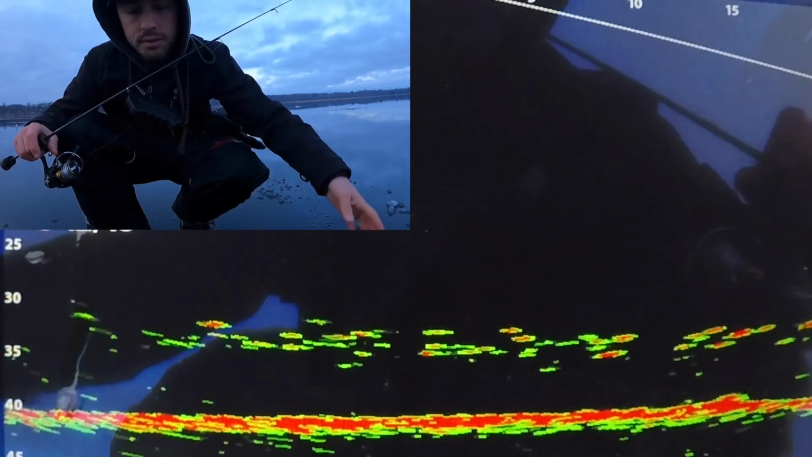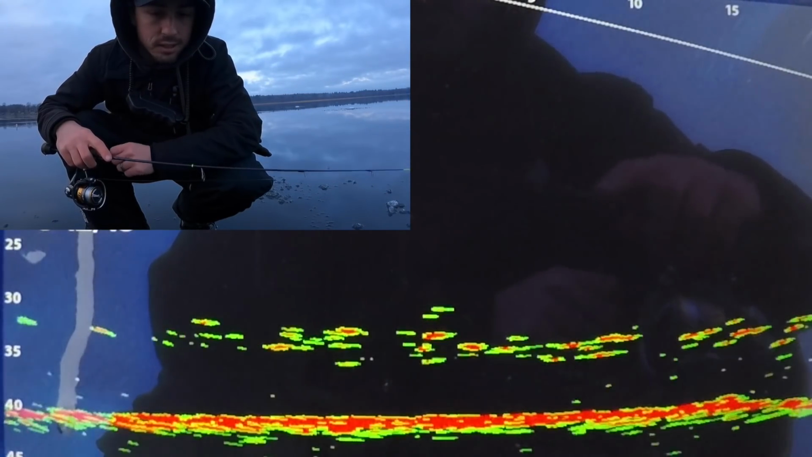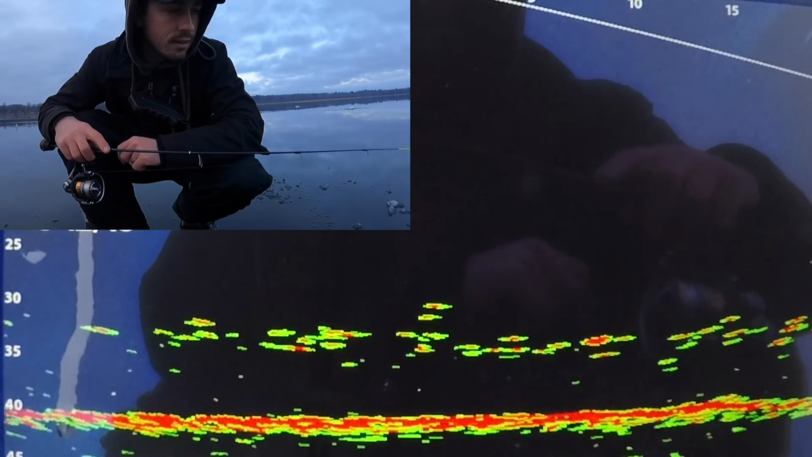But after you play with those fish for a little bit and don't get a bite, what I like to do sometimes is just drop right down into the school, and that one came in and just bent the whole rod over. So let's see if we can get another one here.